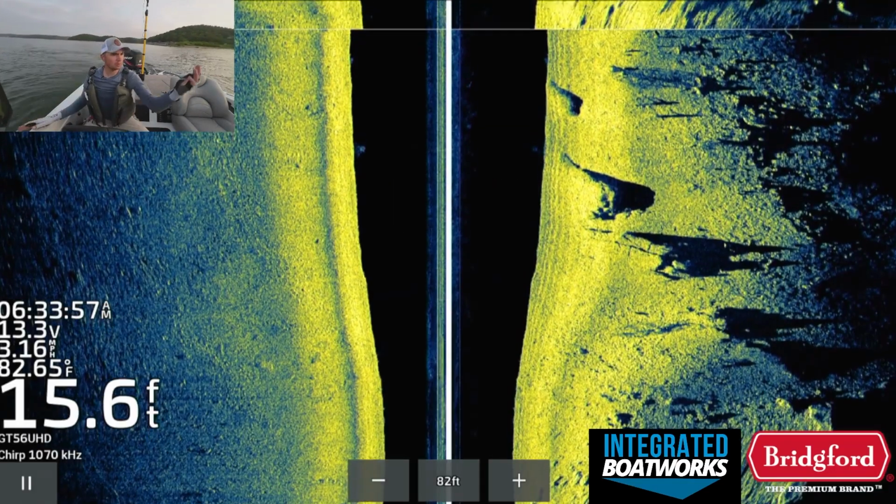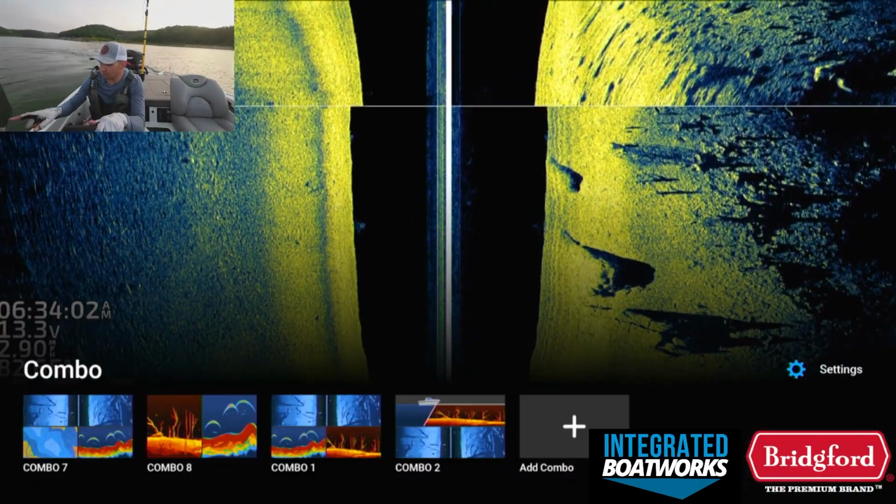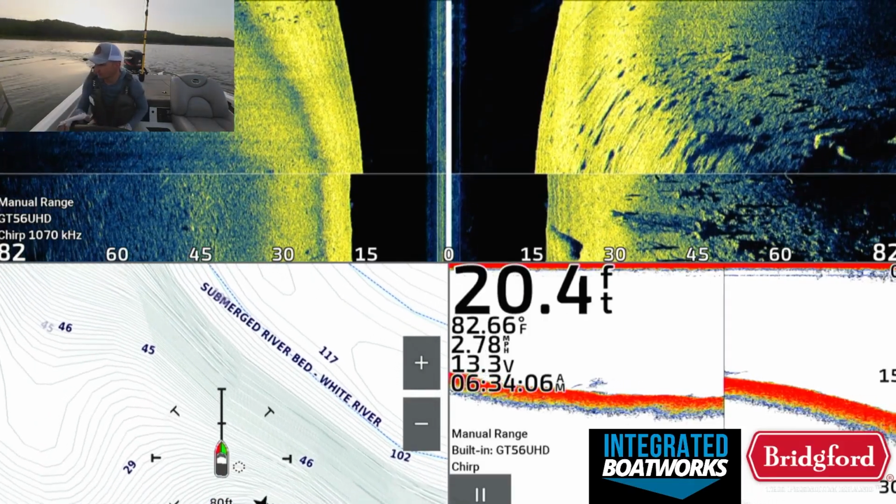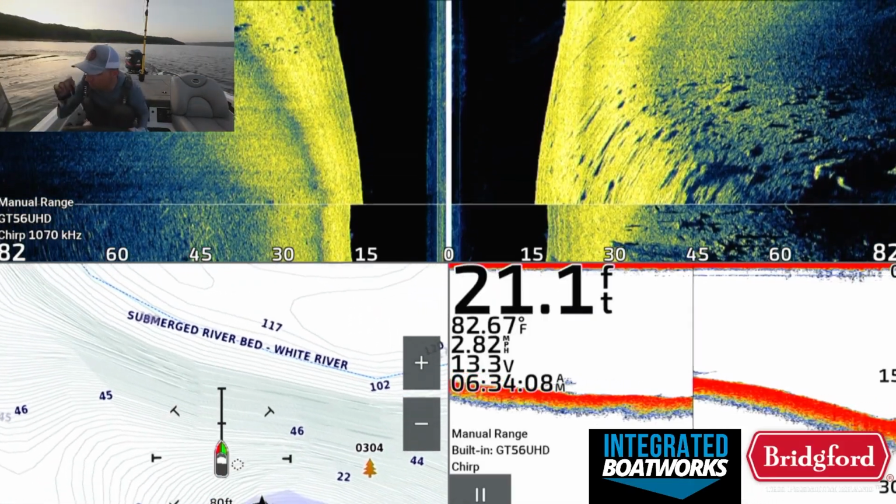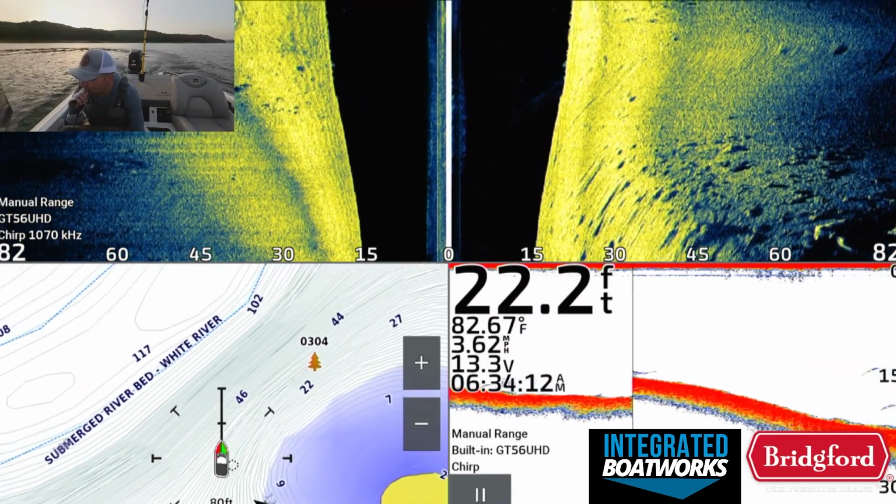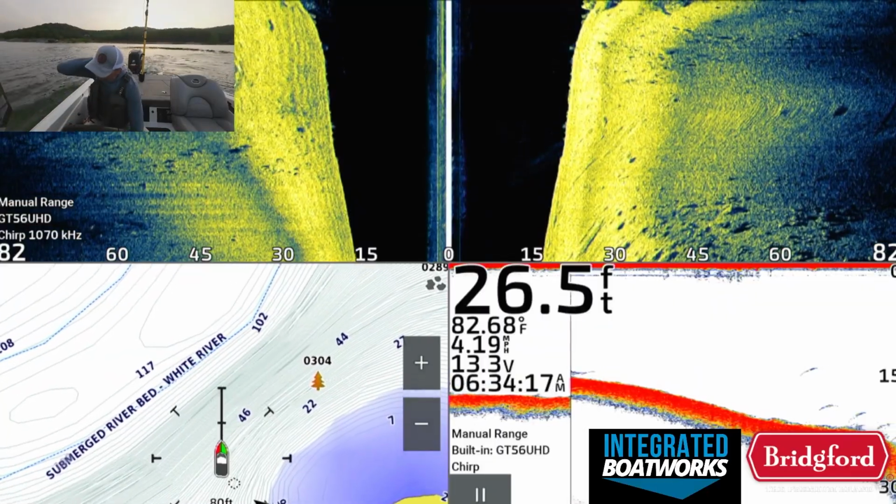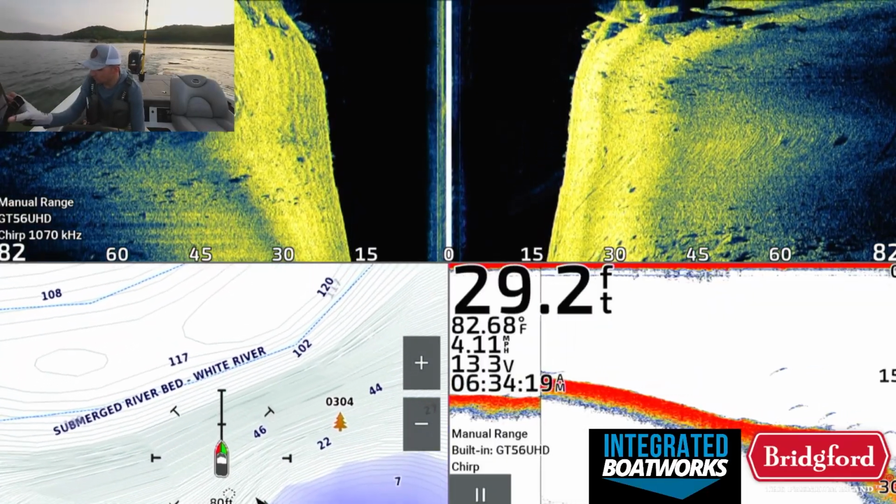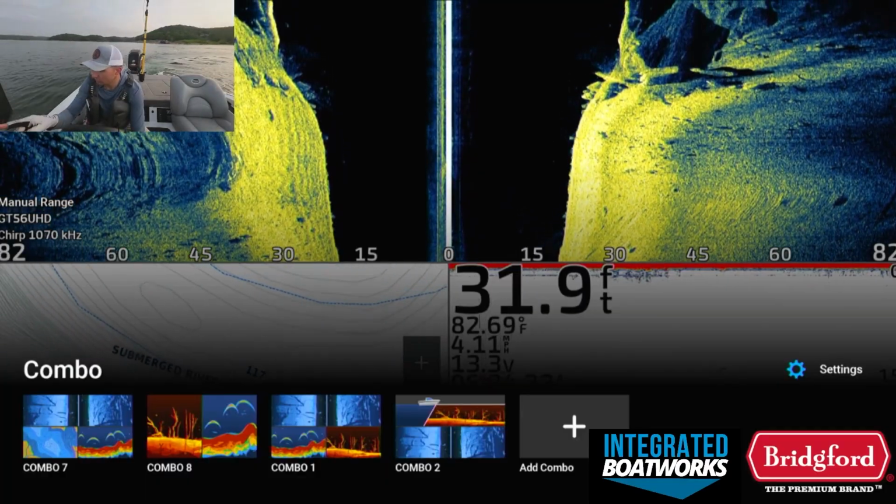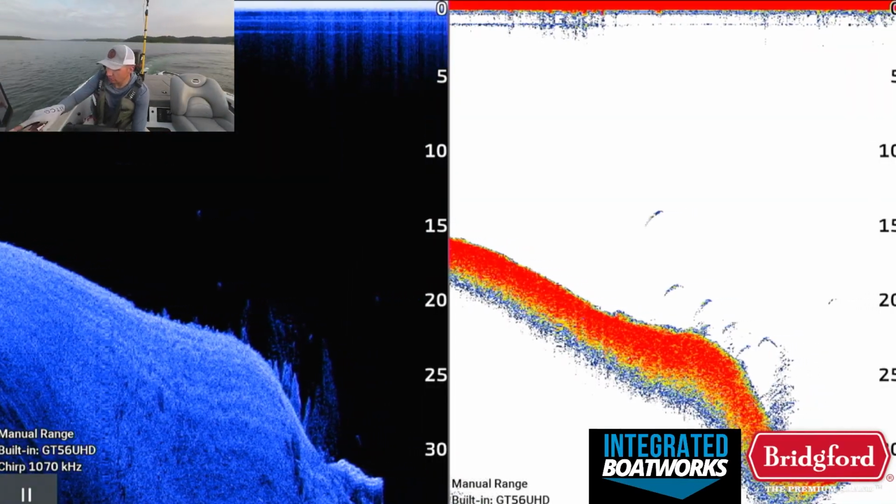And the wind's blowing from this direction, so I'm going to spin back around and hit both of those little deals. Let's see if there's anything else here. Ooh, is that a wad of fish right there on side imaging? Whoa, okay. There's a bunch of fish right there too, right off that drop. Wow. There's a little brush there too. Switch to this view. Yeah, several fish right on that drop with some brush too.